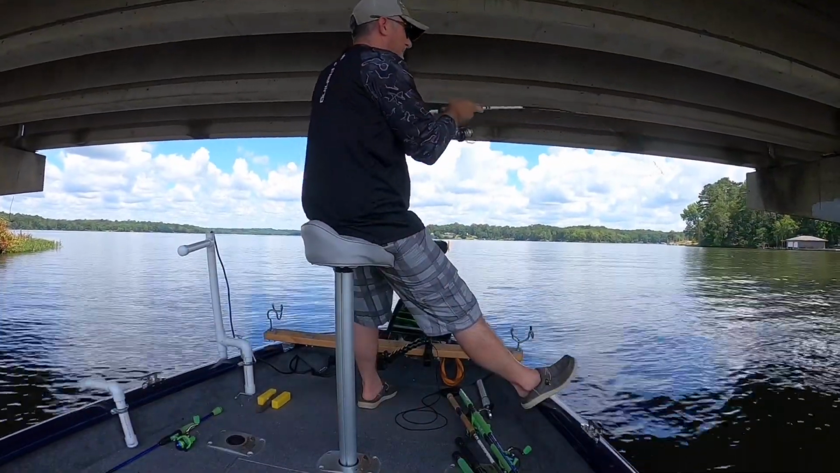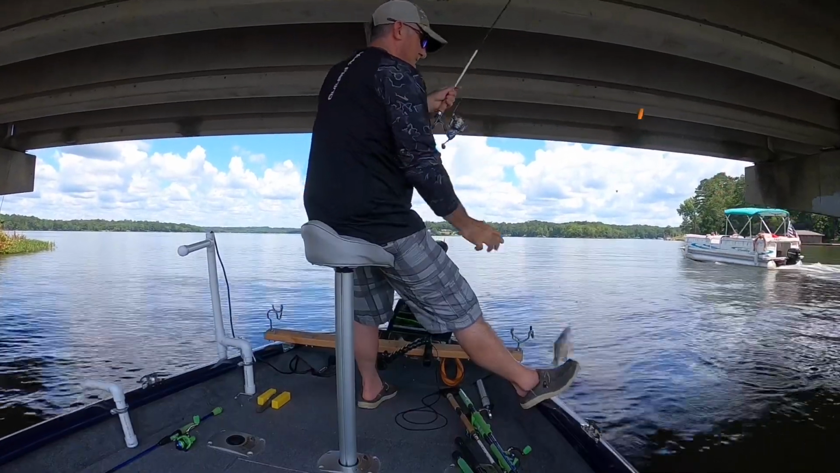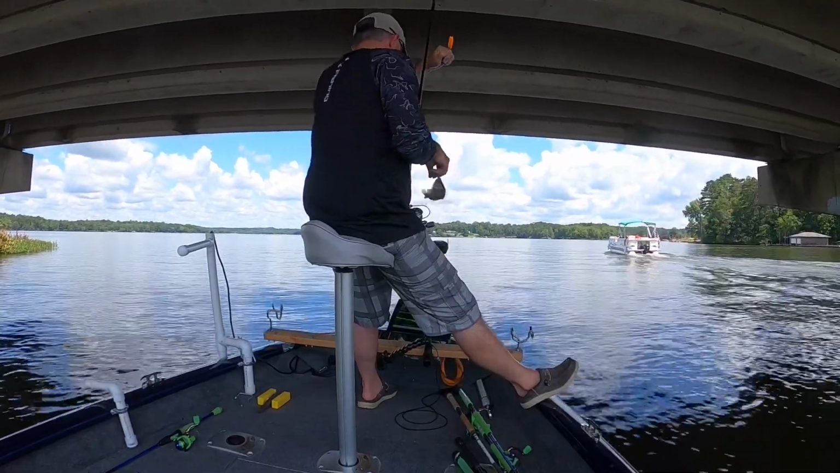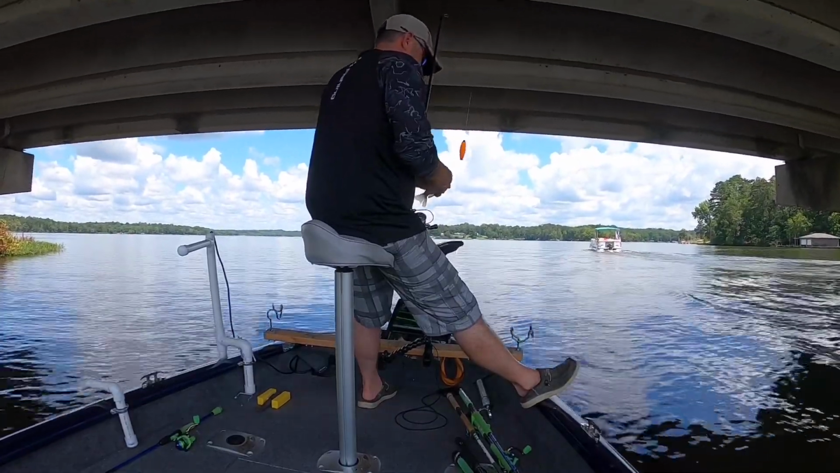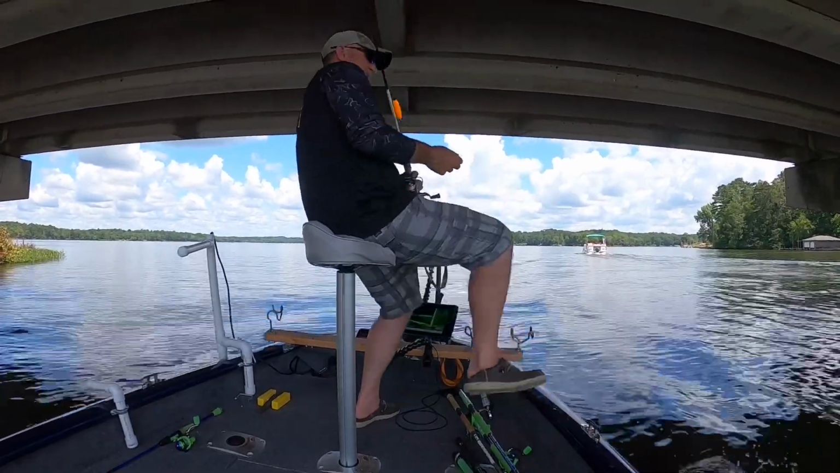Another 3. This is just little fish. I don't care. It's fun to catch. I'm gonna throw the old minnows back anyway, so it don't matter.